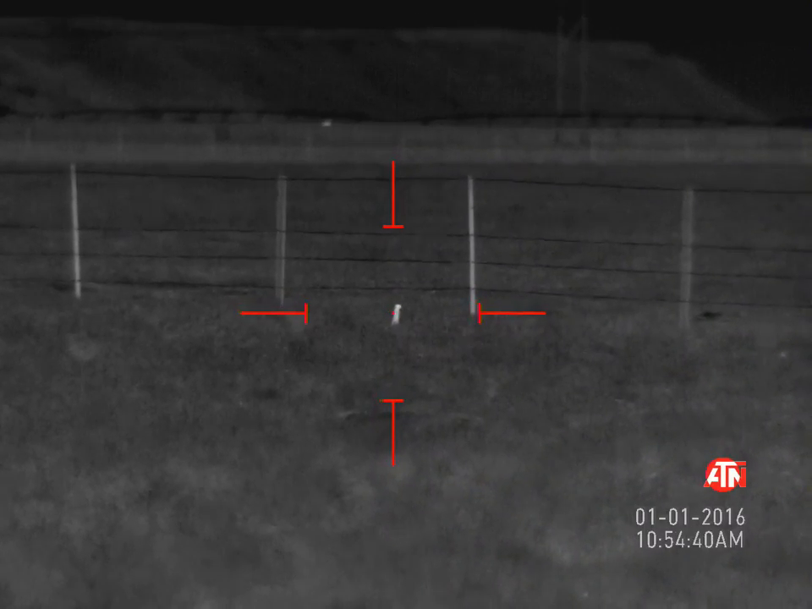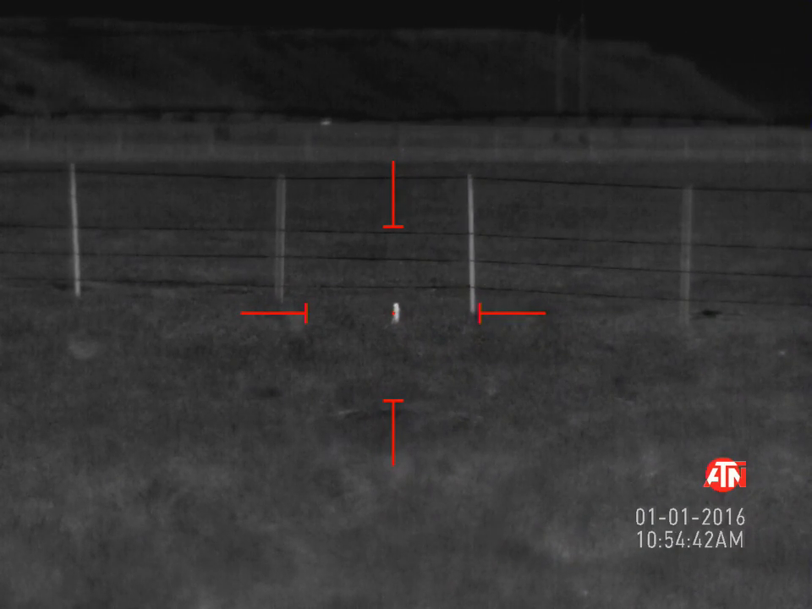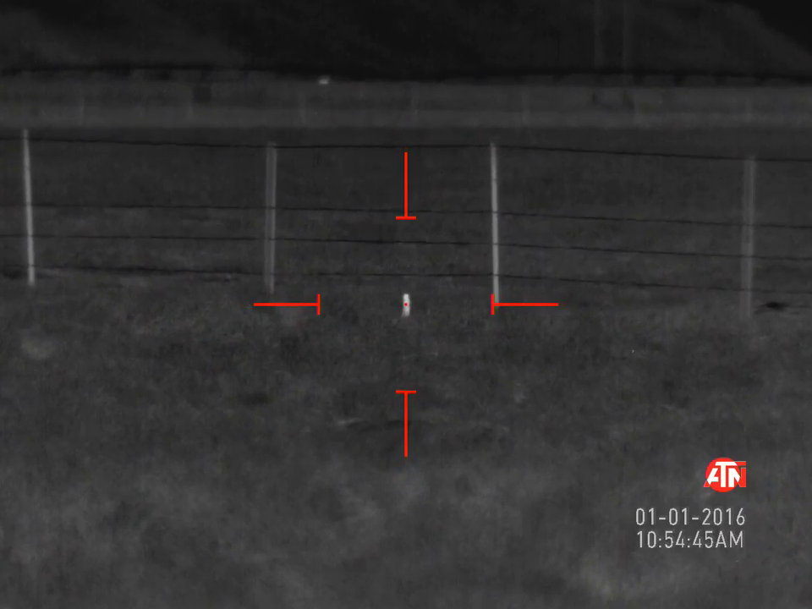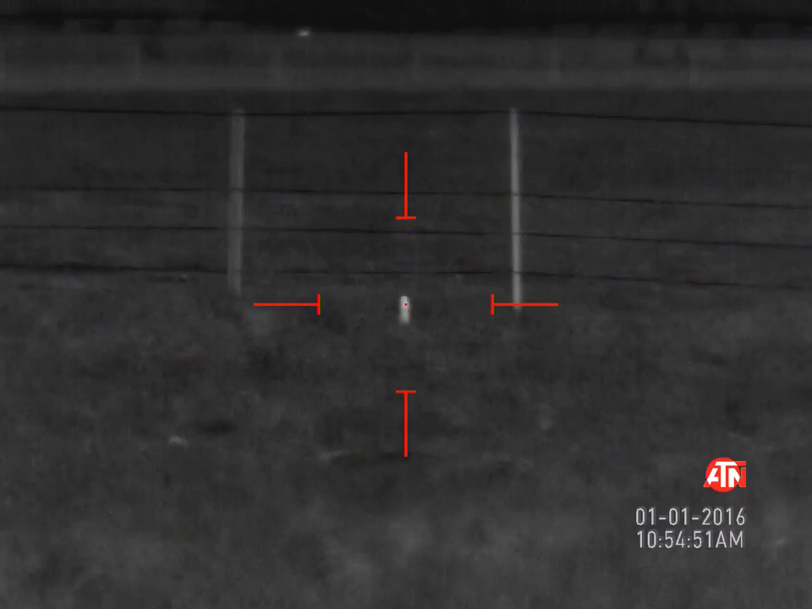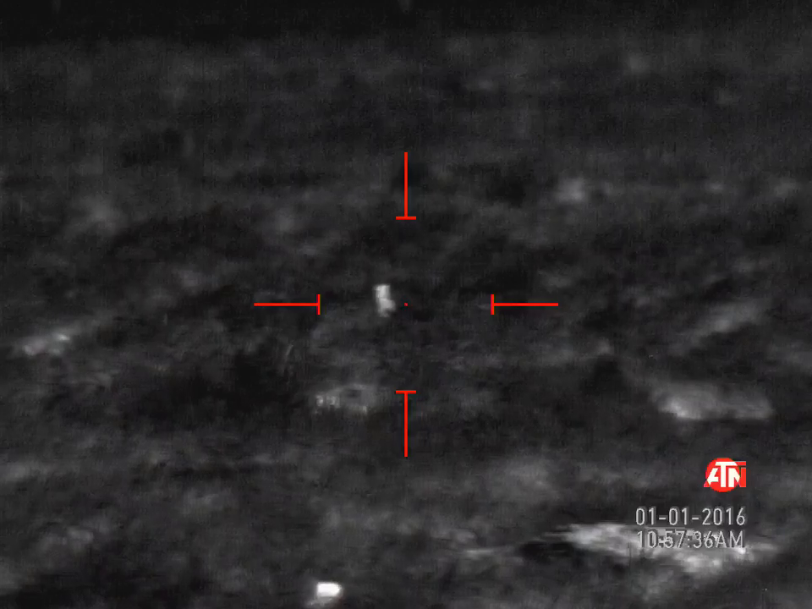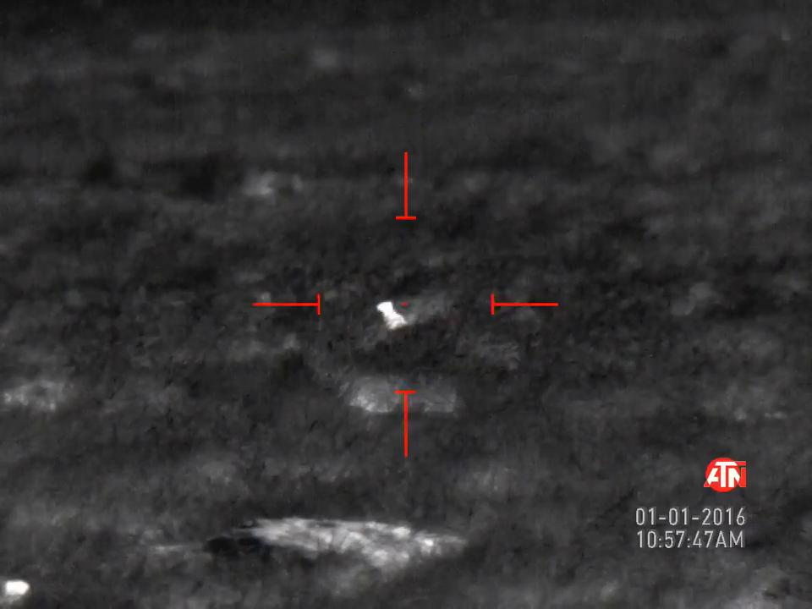Think that. Thought he was hiding. Therming his ass.